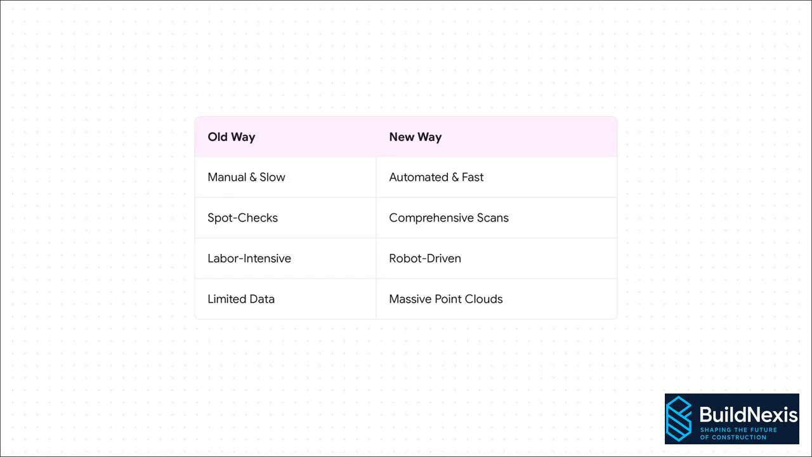Now, think about the old way of doing this. It was slow, it was manual, relying on people taking measurements here and there. It was basically just spot checking. But the new way? It's a total paradigm shift. It's fast, it's automated, and it's all driven by robots, capturing a complete 3D picture of the entire tunnel. We've gone from a few scattered data points to a massive, incredibly detailed digital model.